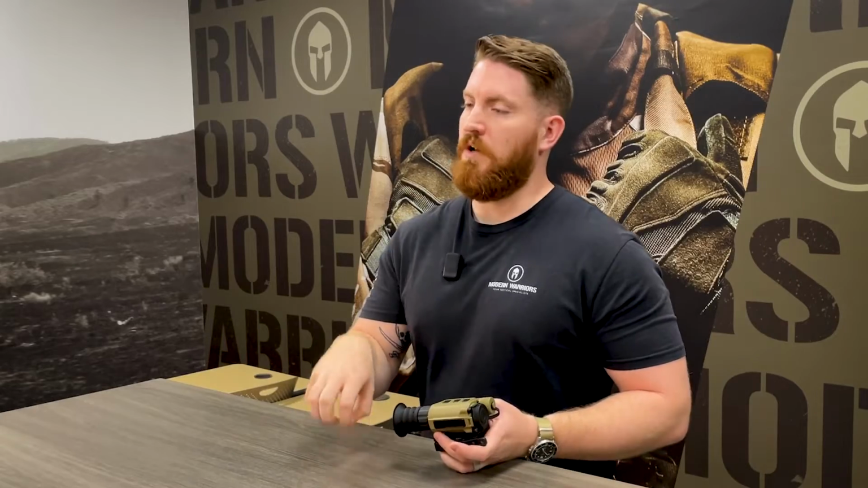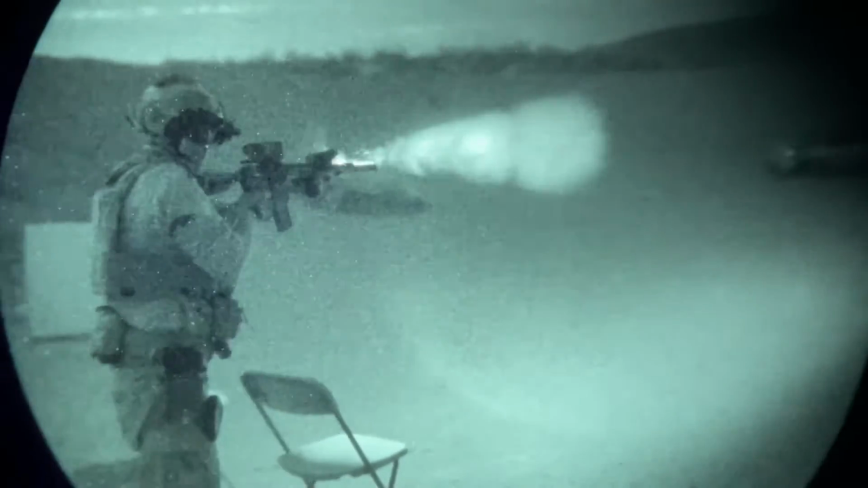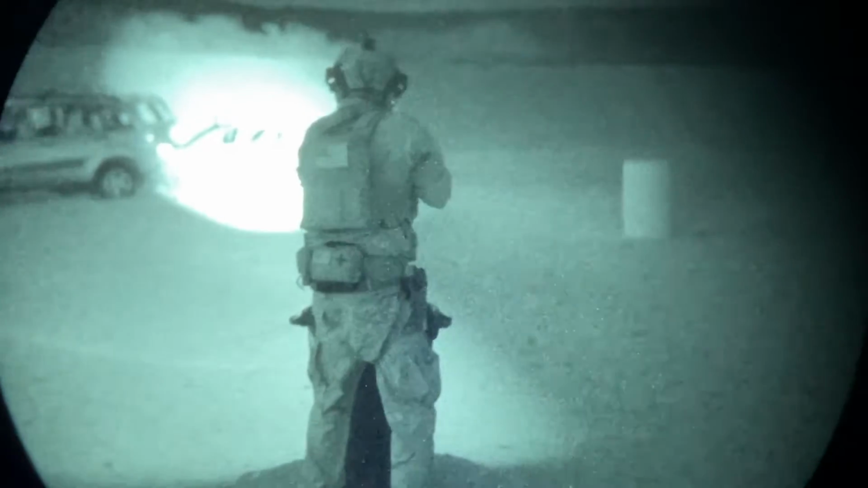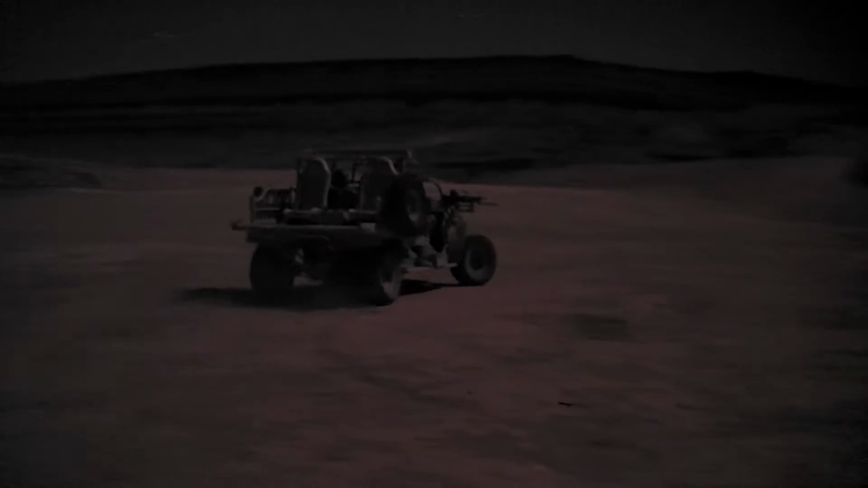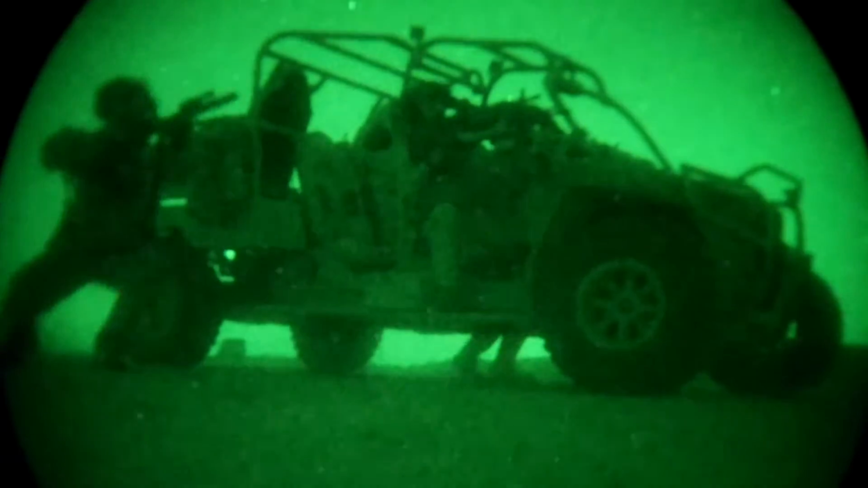Those devices will allow the shooter to move very easily and very quickly from point A to point B. They also will allow the shooter to make much quicker shots when using something like an infrared laser or an infrared light mounted to the front of the gun. And for land navigational purposes, or if you need to drive a vehicle, a traditional analog PVS-14 or night vision device is going to be the way to go, due to the fact that there's no latency in the system.